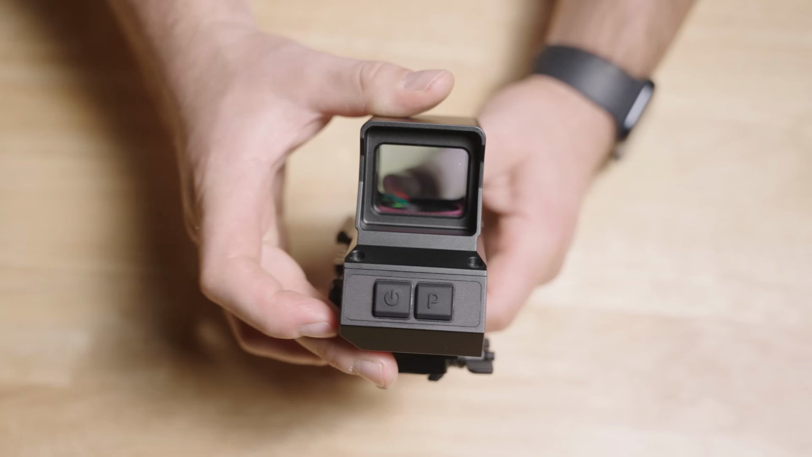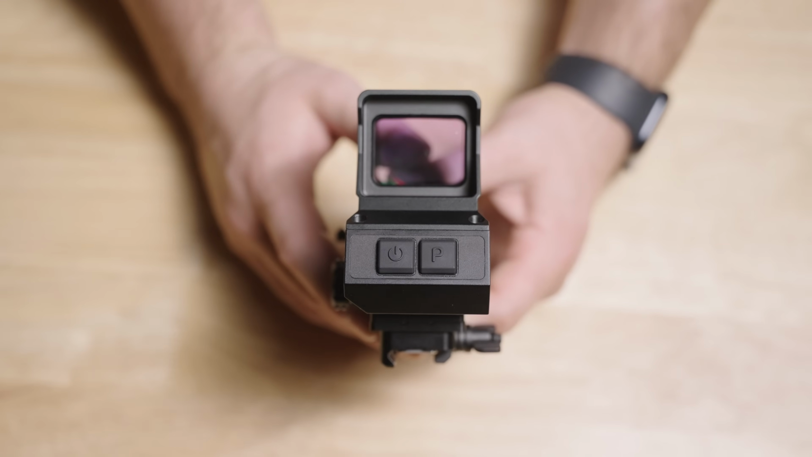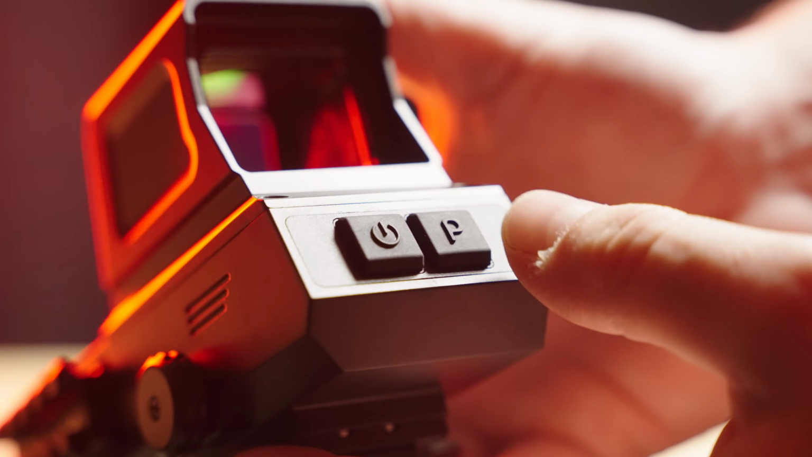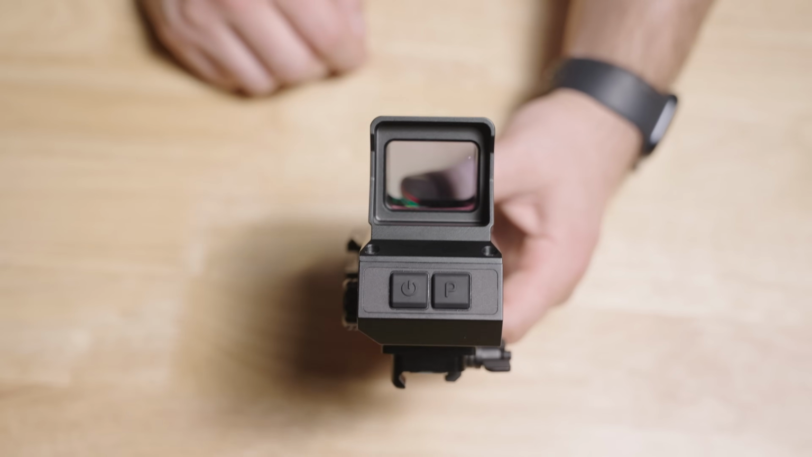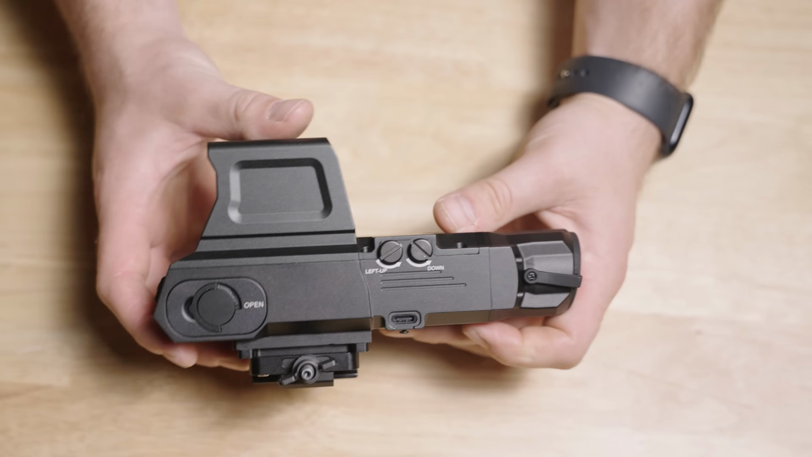On the rear, it's gonna be kind of close to like the holographic style window you're used to seeing, except you have some buttons on the back. Press and hold for power. This P button, if you press and hold, will change the thermal profiles. There are 4, I'll get into that later in the video. A short press will actually perform a nuke function to the sensor.